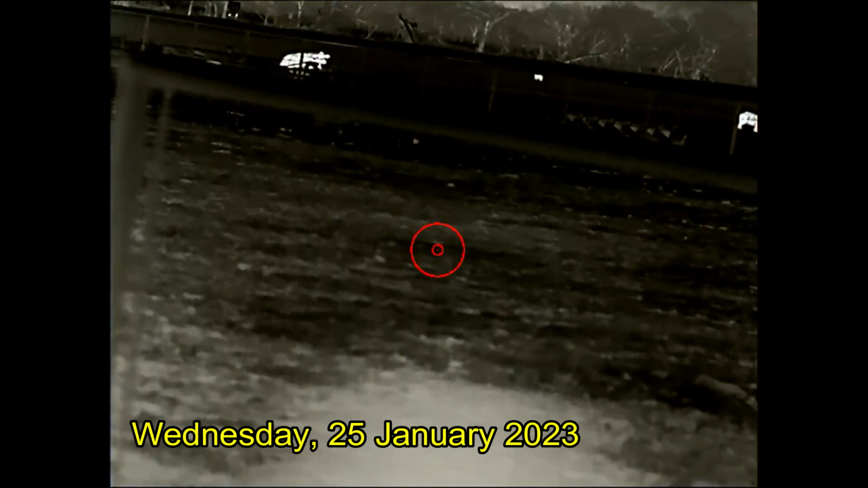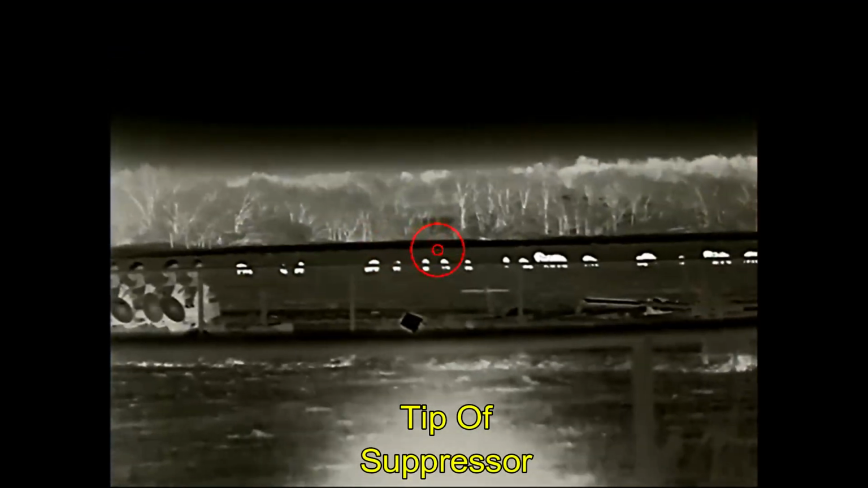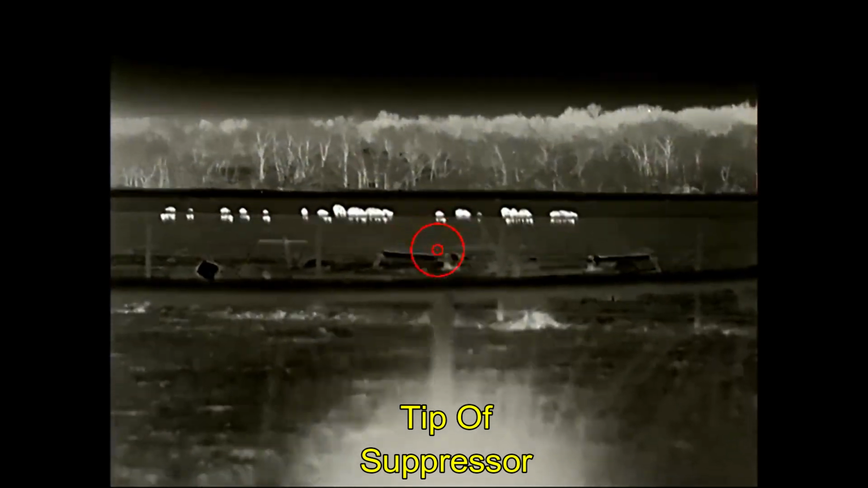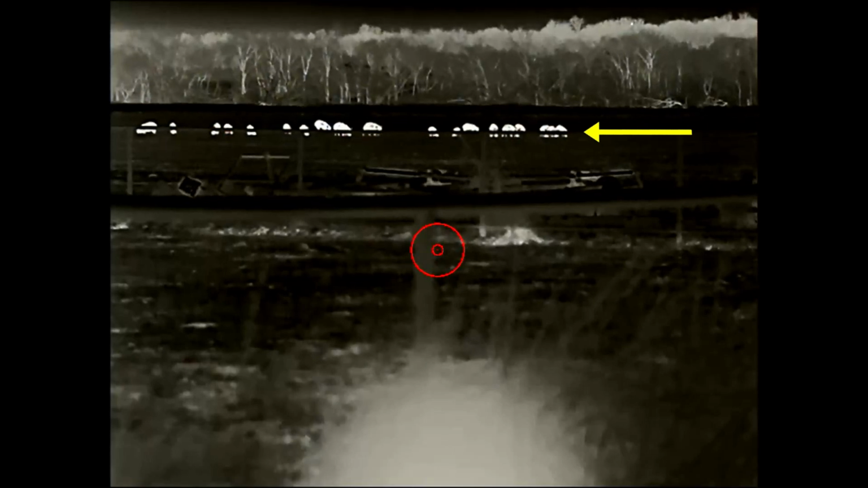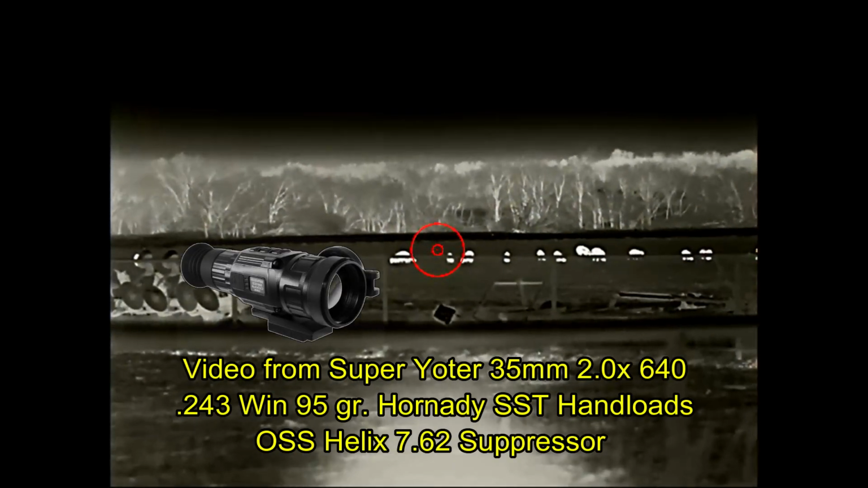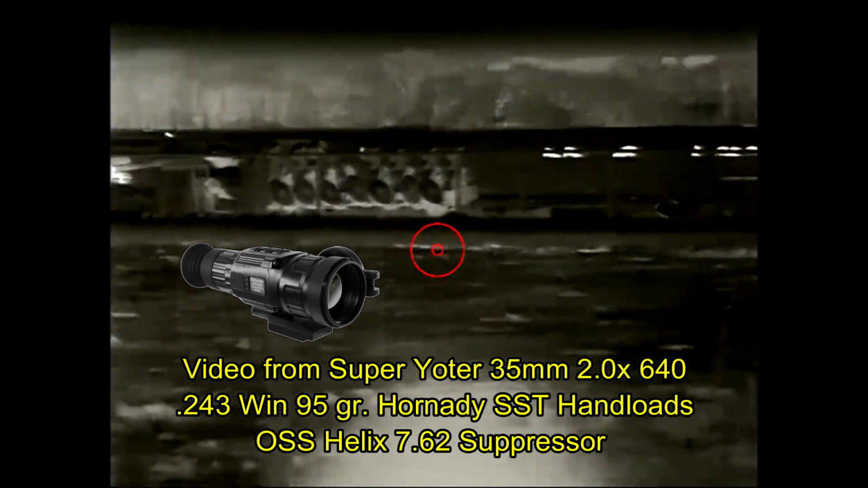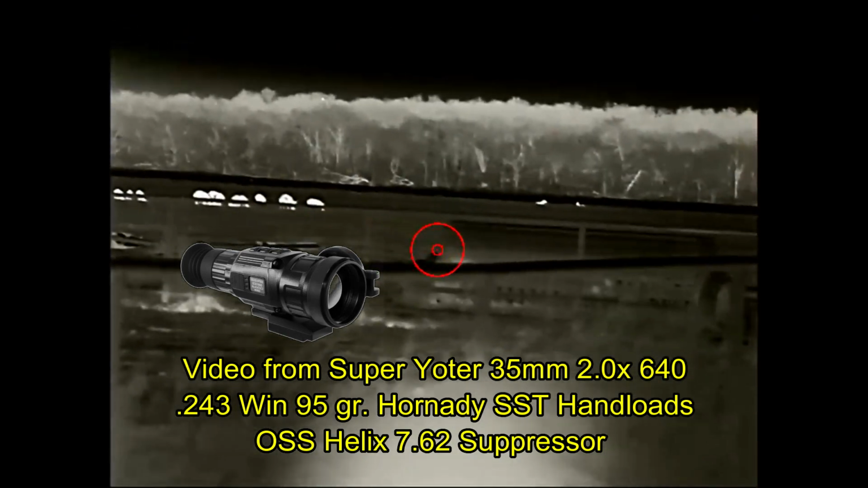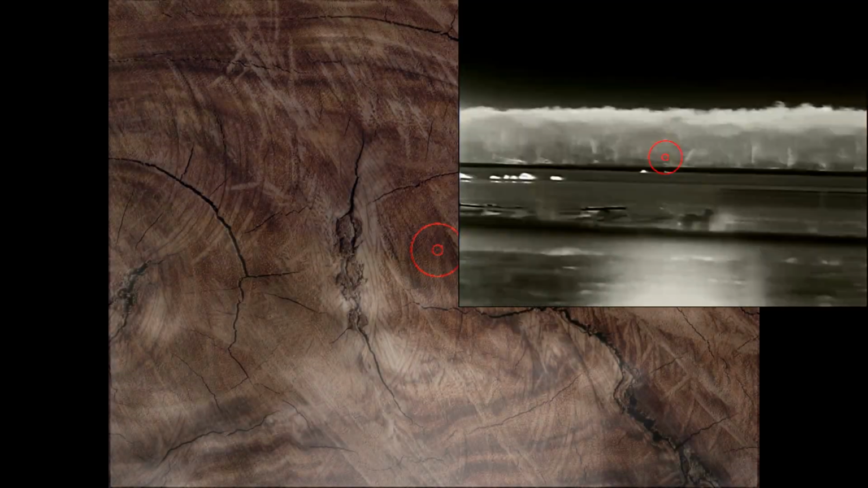Ben joined me a few nights later, and we've got pigs out in the field. We are actually standing in the landowner's marshalling yard between his house and his barns. Where we've set up, there is a fence in the way of the pigs, so Ben doesn't have a shot here. And we also have a bunch of farm equipment just behind the fence that we definitely don't want to shoot. Ben's going to be using a Bering Optics Super Yote R to do a sighting, mounted on a .243 Winchester, shooting 95 grain Hornady SST hand loads, and he's got an OSS Helix suppressor.